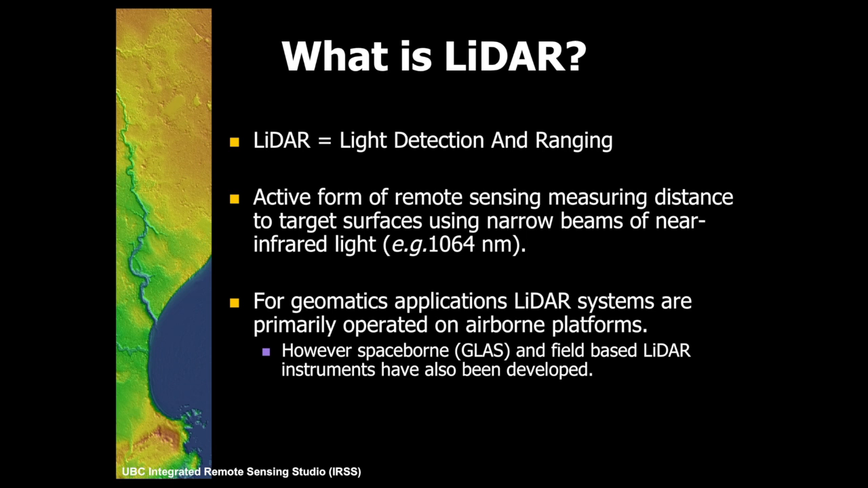So when you've got an active remote sensing technology, you're able to control a lot more what you're doing because you send the pulse. So that's why it's a very accurate technology, because we have a lot of control over it because we have the sensor in the platform.